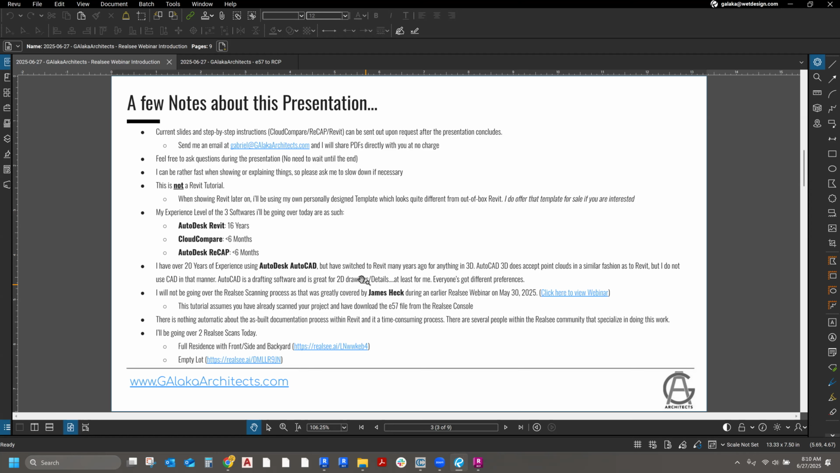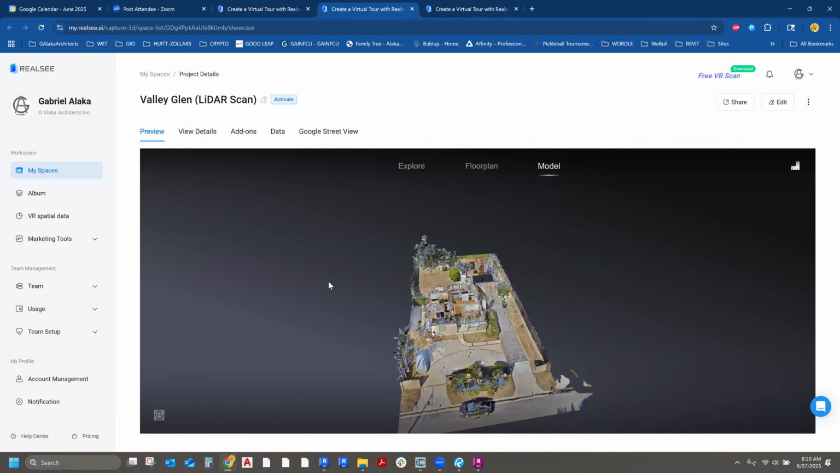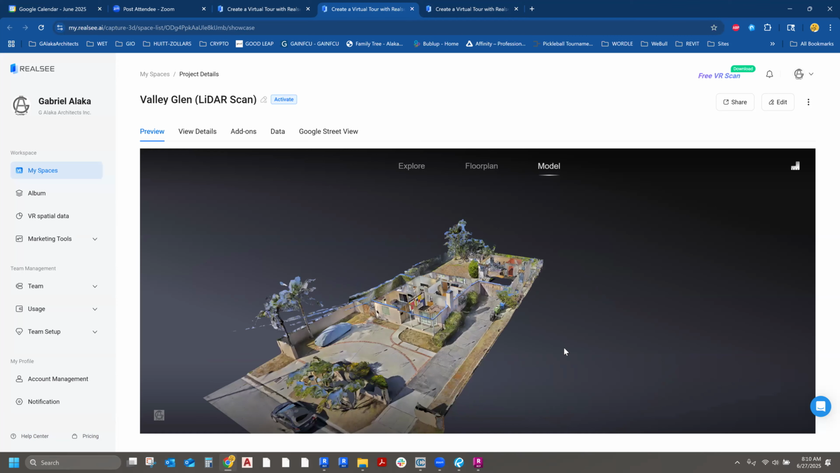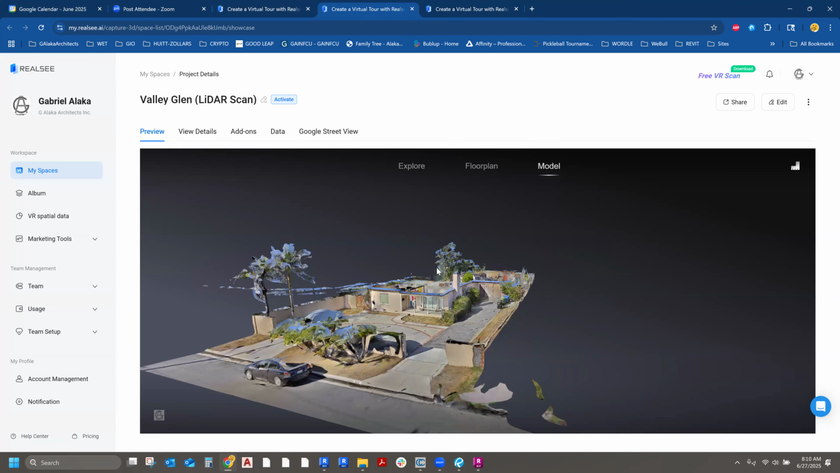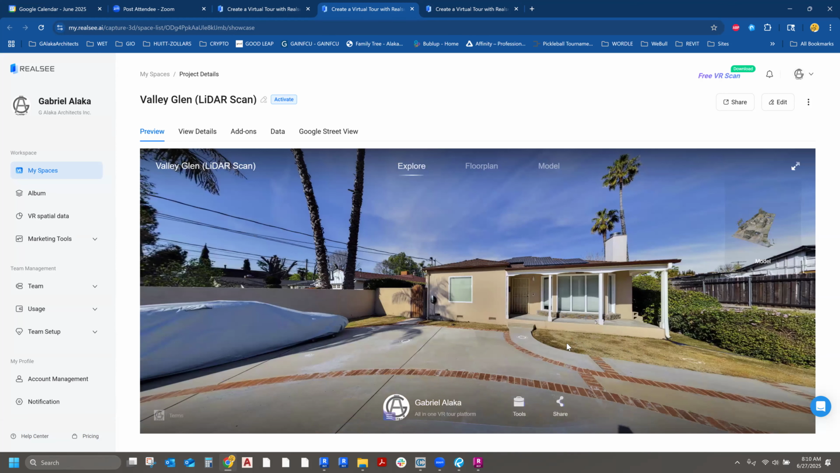I'm going to be going over 2 scans today. One of them is a full house residential project where the outside and inside were scanned. The other one is a completely empty lot. Again, there are hyperlinks here to show you what those look like. The first one looks like this. This is the first scan that I'm going to be showing you. It's a rectangular lot in Los Angeles, and you're going to be seeing this facade quite a bit today.